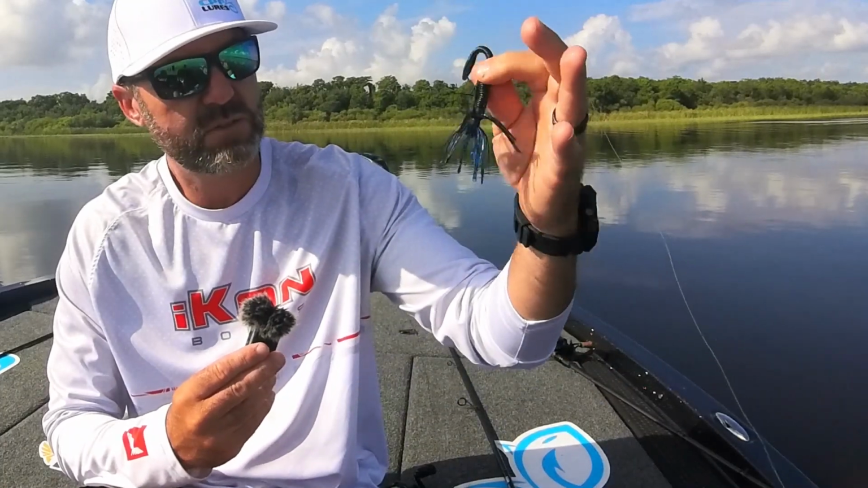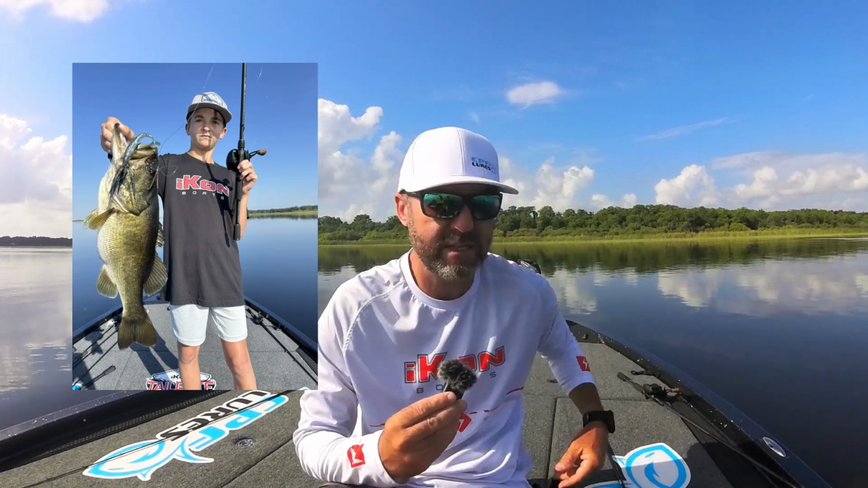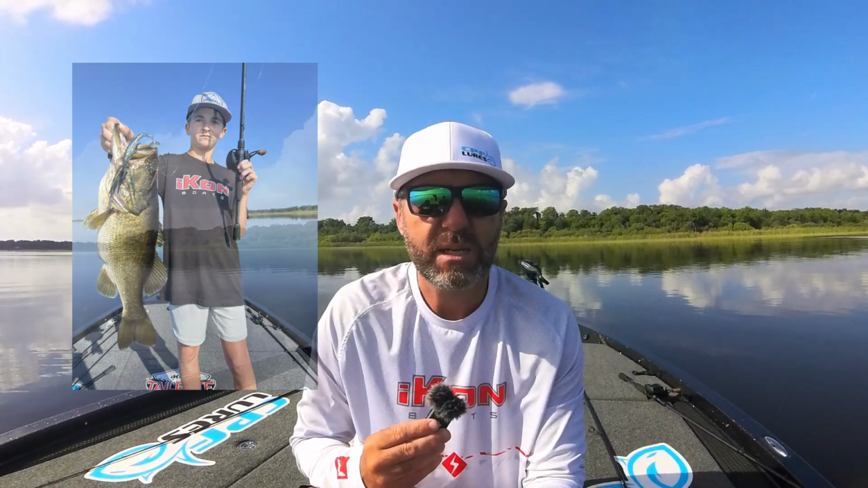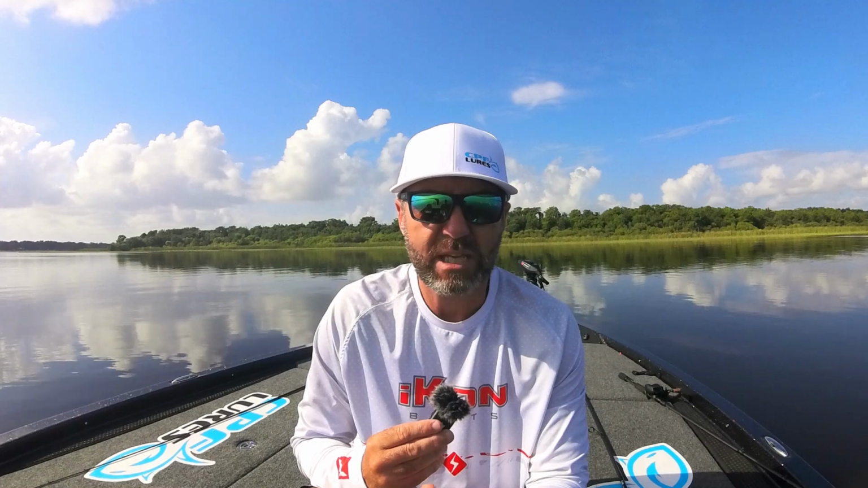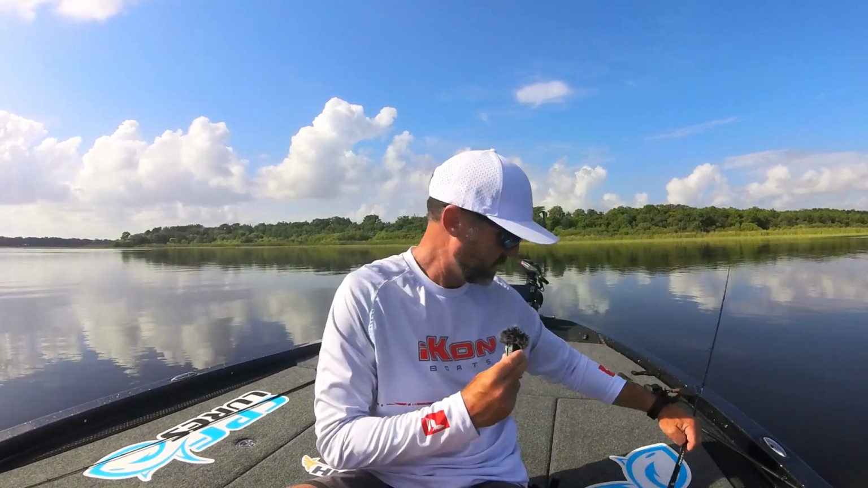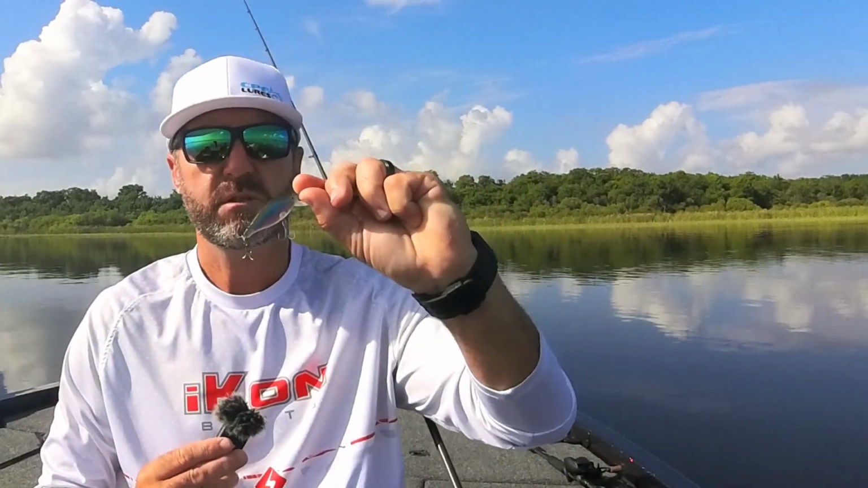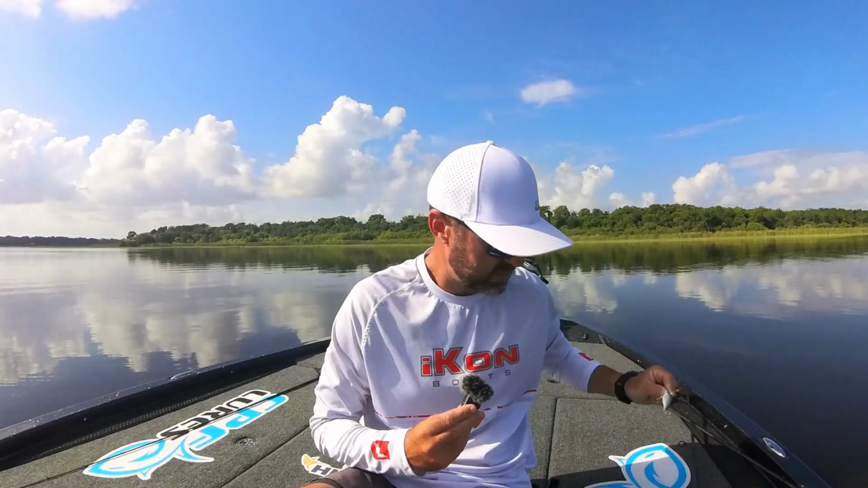We have swim jigs, 1/2 ounce swim jigs, which my son caught a nice one last week on. I didn't throw that today. And we have 1/2 ounce and 1 ounce casting or flipping jigs. Also caught a few fish this morning on our little crankbait. Variety of colors on that, variety of colors on the jigs.